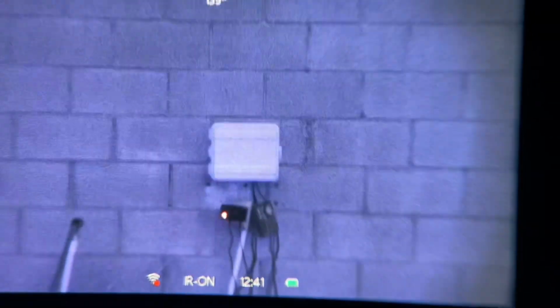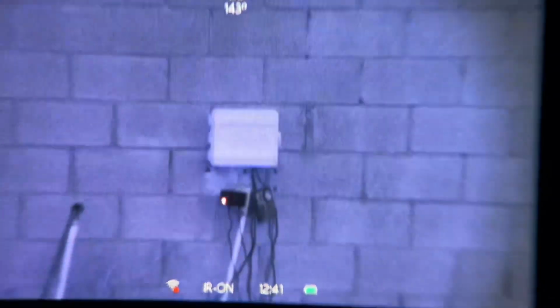Now we're going to back up a little bit here, and I would say that it disappears right at around 4 or 5 yards. So here I am standing at 4 or 5 yards, and as I get closer, you see it show up again. So remember, in one of my previous videos, we tested the IR lighting, and with IR on, it didn't show up to the naked eye at all. We're going to talk about that here in a little bit.